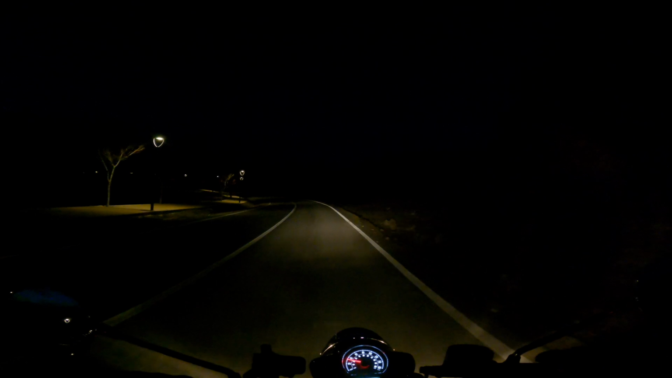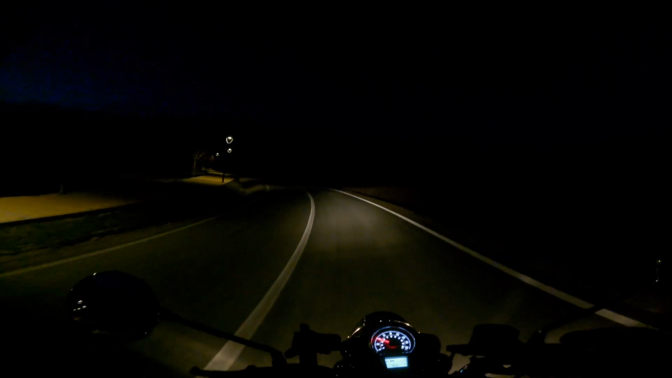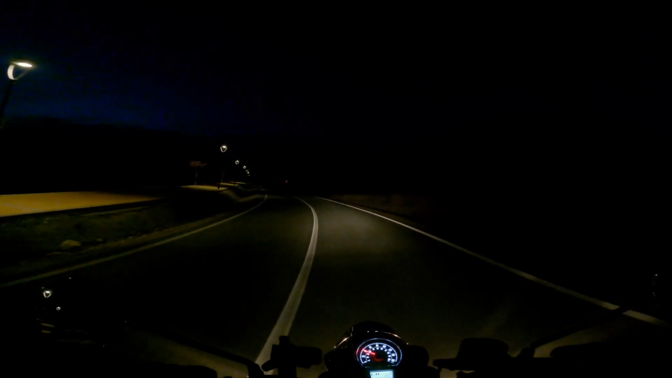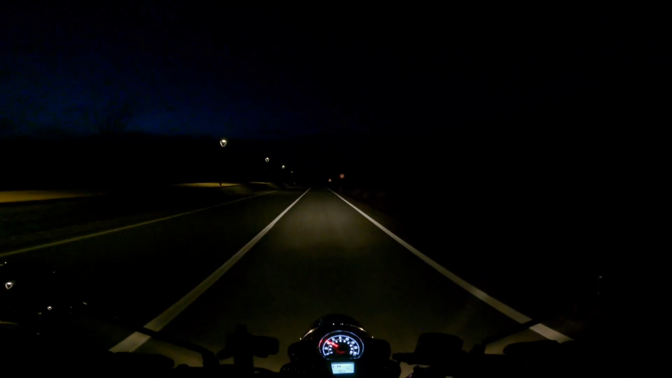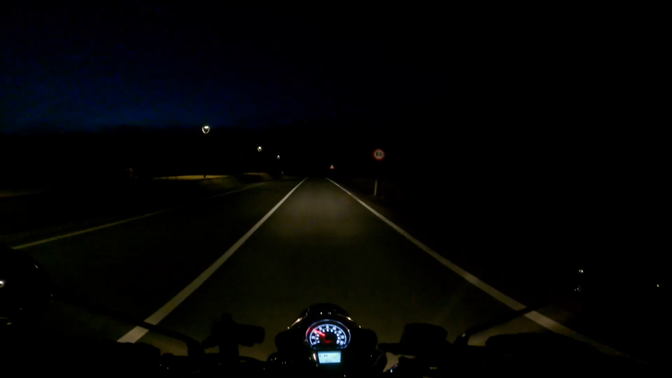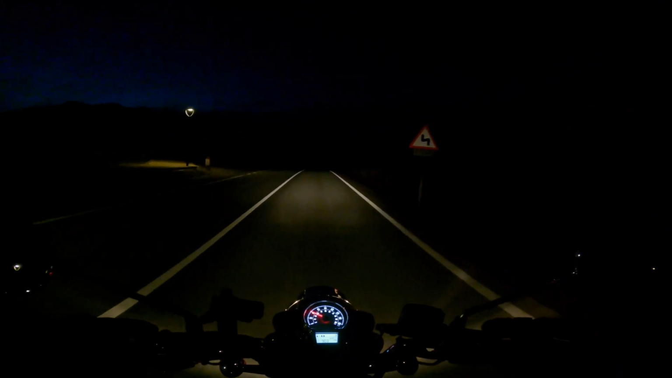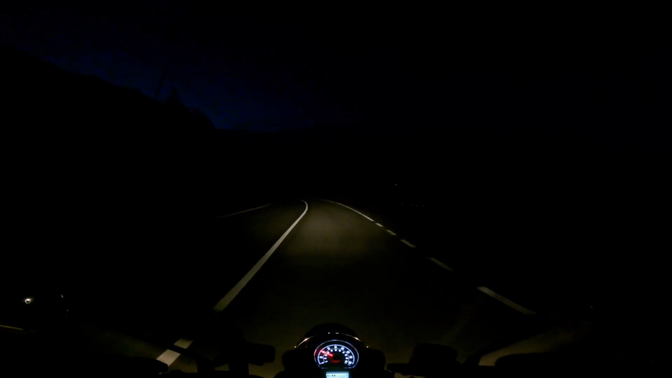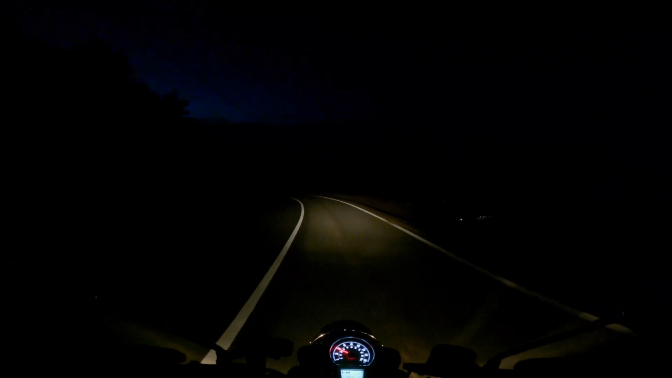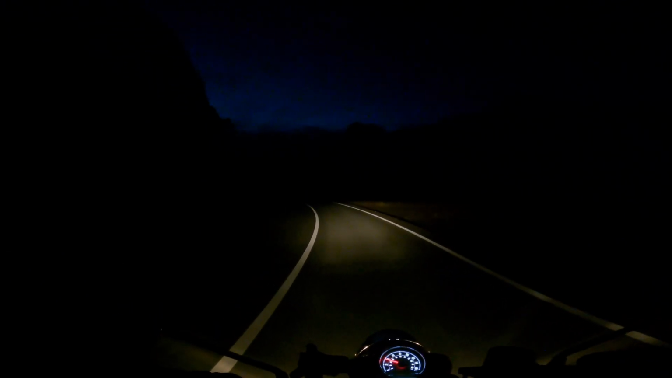So, here we go. Yeah, it already looks as though the headlight's much improved. I'll be interested to see how the GoPro does at night with these new settings. Yeah, we're going to have to be careful because there's a lot of sand and dirt and stones on the road from the rain.